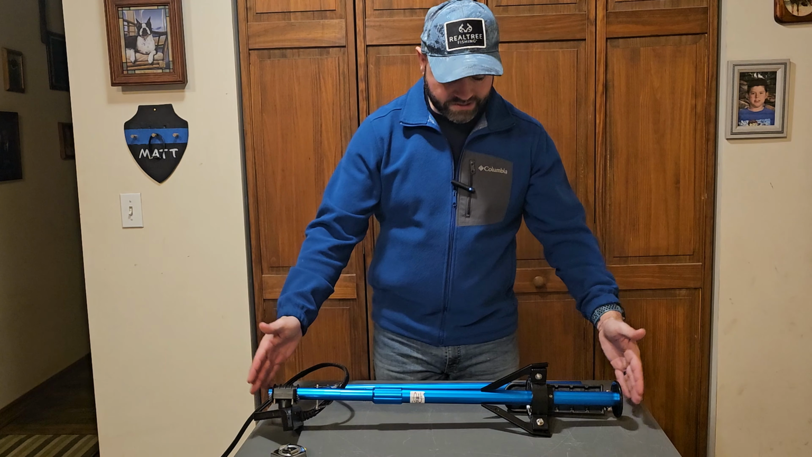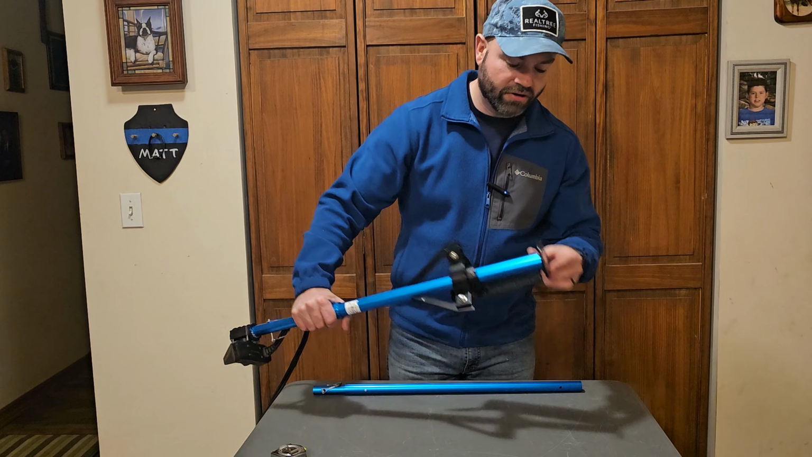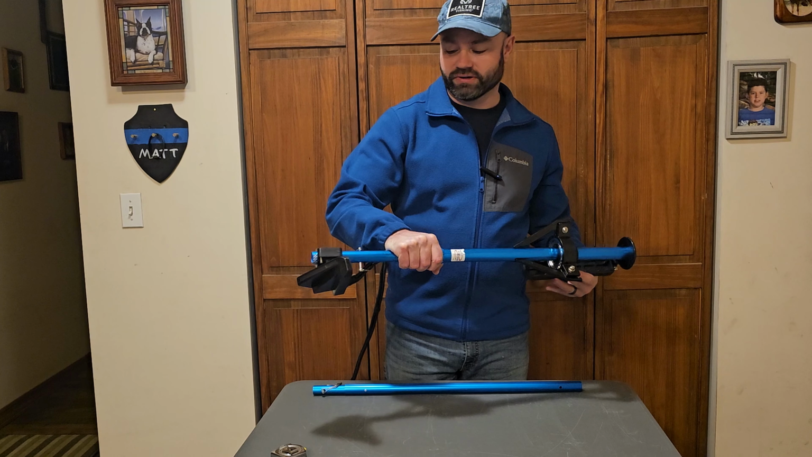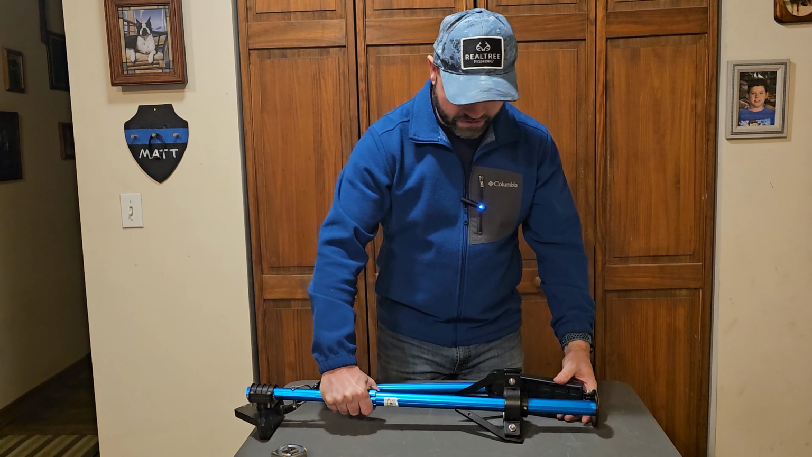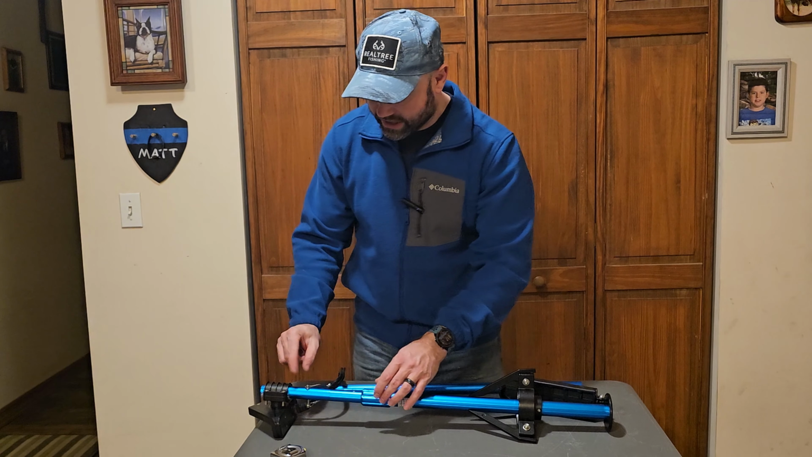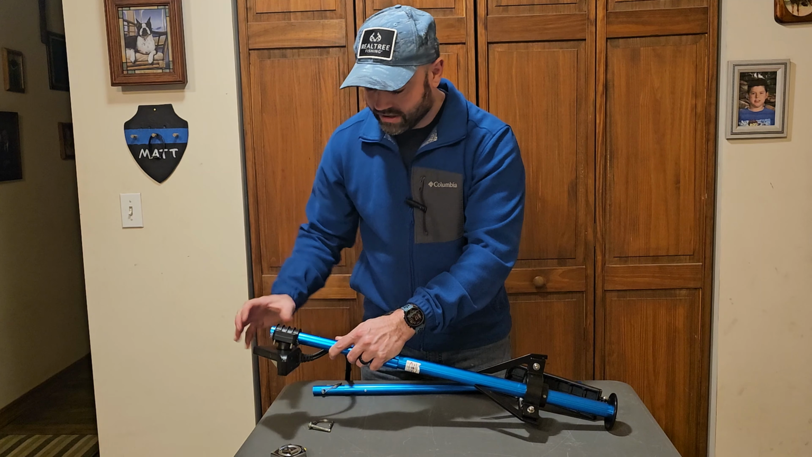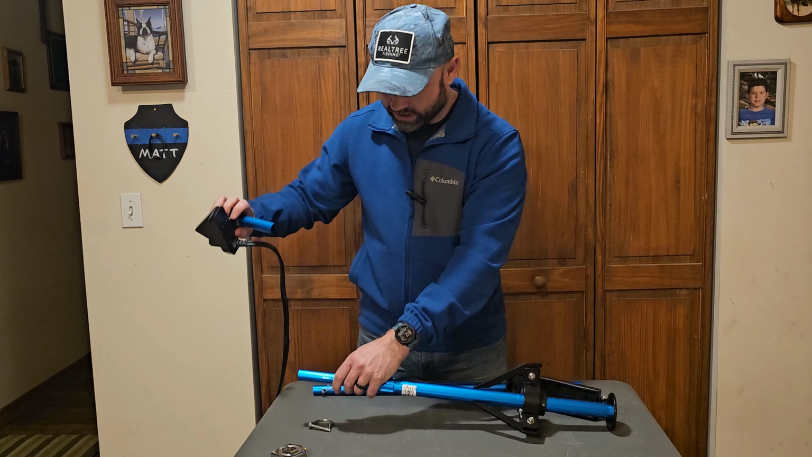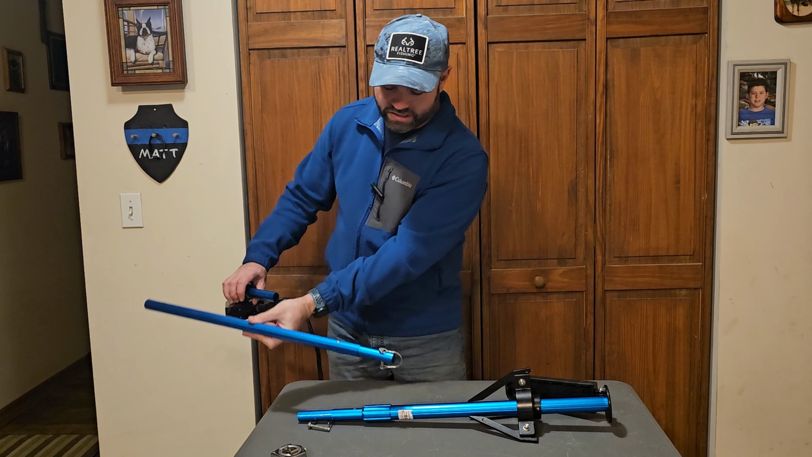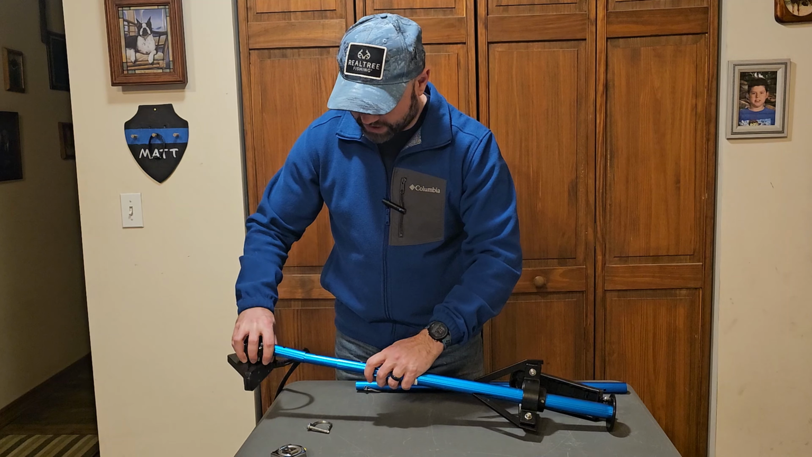So, as it comes assembled like this, when you mount your transducer, you want to make sure that the arrow's facing the direction that your transducer is, before you tighten it down, of course. Nothing new that nobody doesn't know. There's a quick disconnect. It's got this pin here, and you can pull your transducer head off if you want. That's also how you connect your extension pole, the same way. Okay, so go ahead and throw this back on.